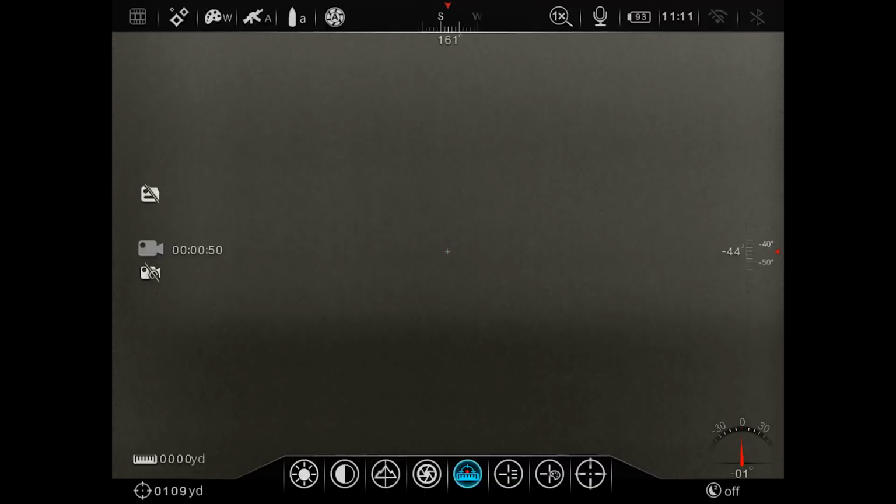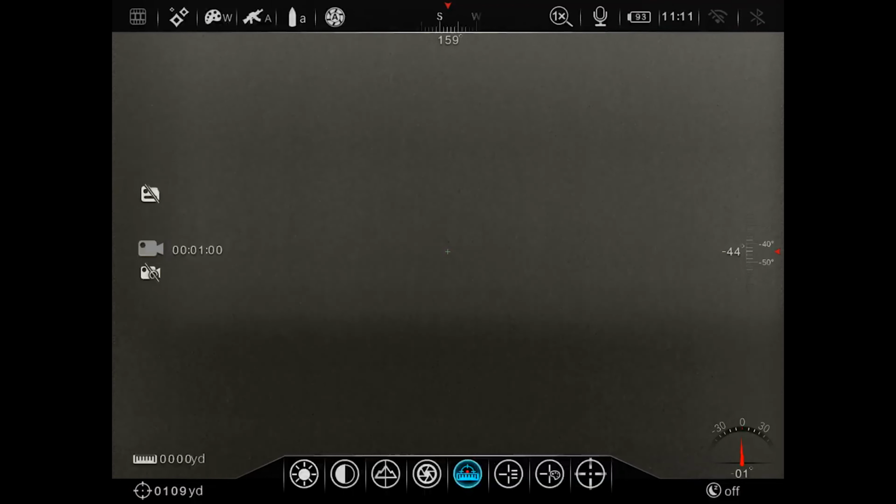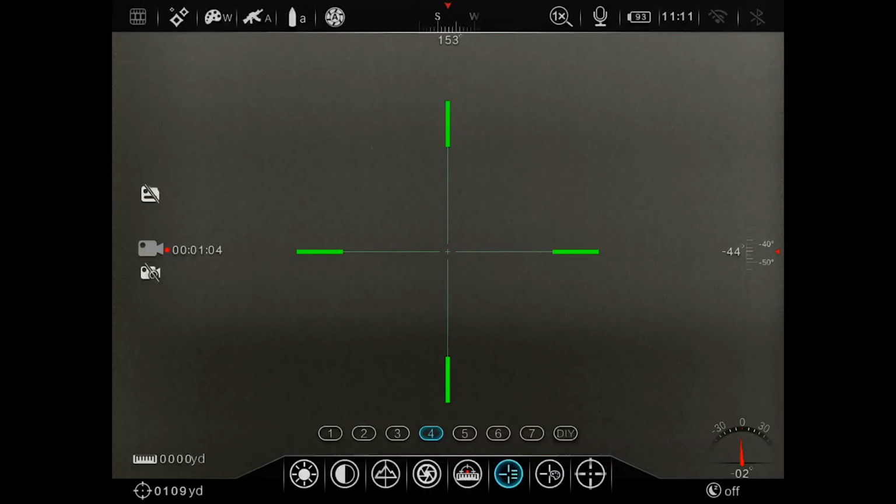Next one is your zeroing distance. If you have preset yardages, you can select the ones you want. Back out of that. Bring it back up with a quick press. This is your reticles. You can go through your different reticle options. That's build your own. You can custom build your own reticle. But these are your different options.